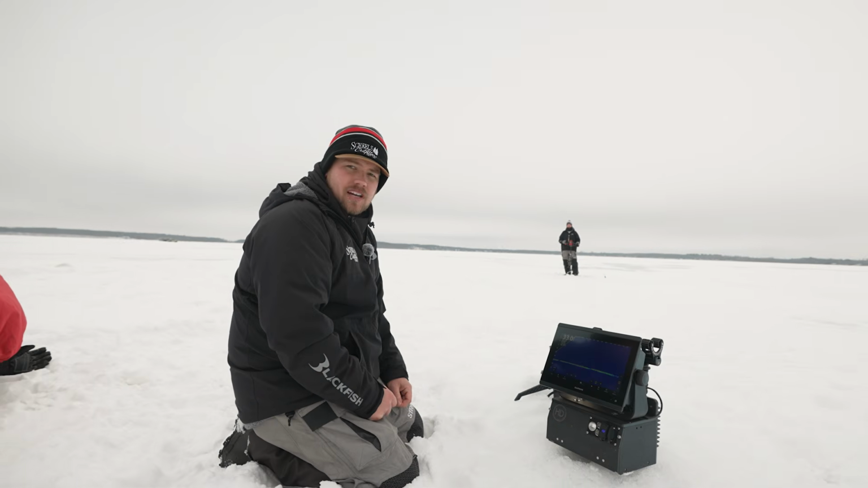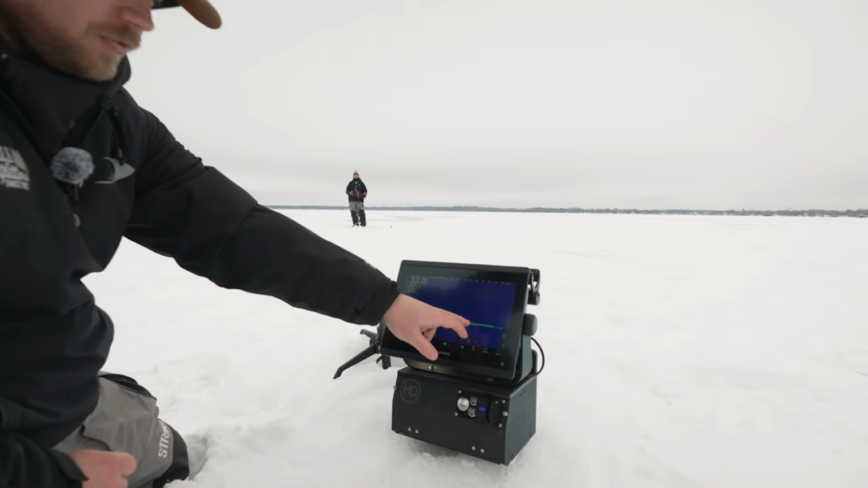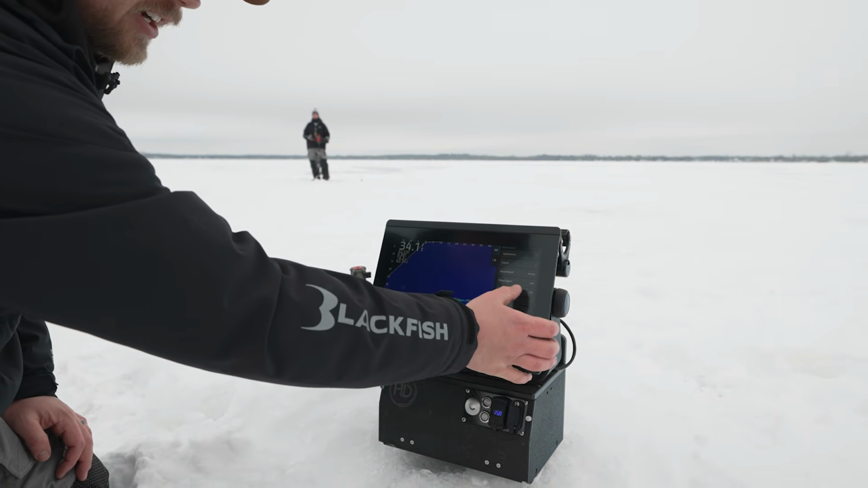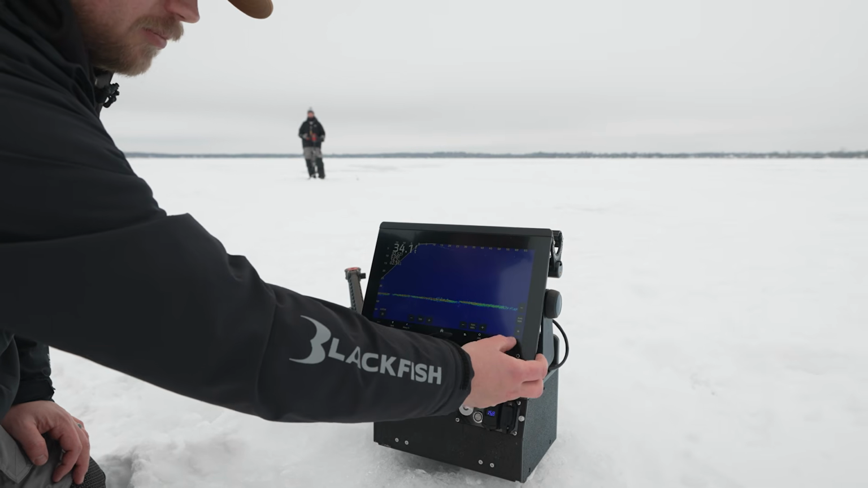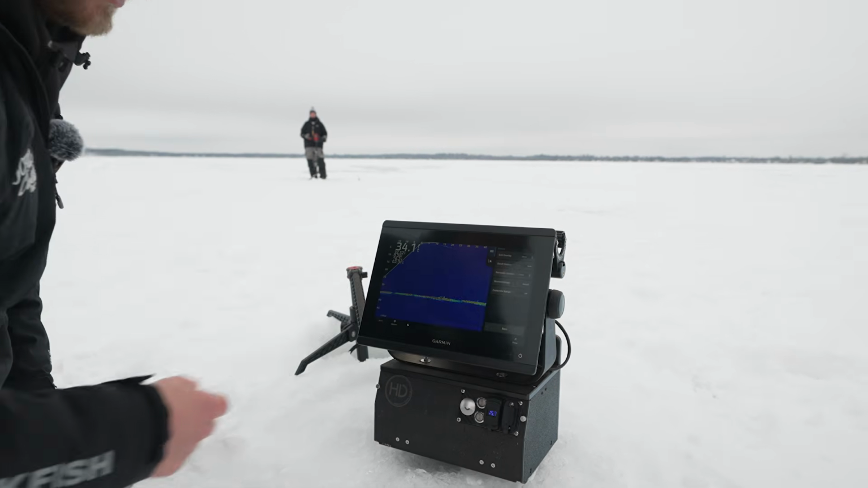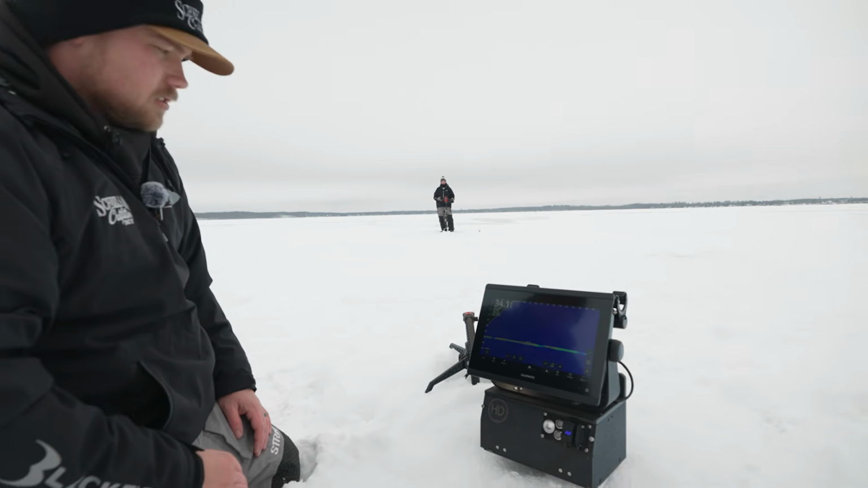So we had Mike pace off what he thinks is about 40 feet. We want him to kind of drill on top of these few fish that are on the bottom here. I'm going to turn the grid lines back on. So I'll go into the menu, sonar setup, layout, grid overlay. I'm going to turn that on. He's going to punch a hole here. We'll see how close he is to those.